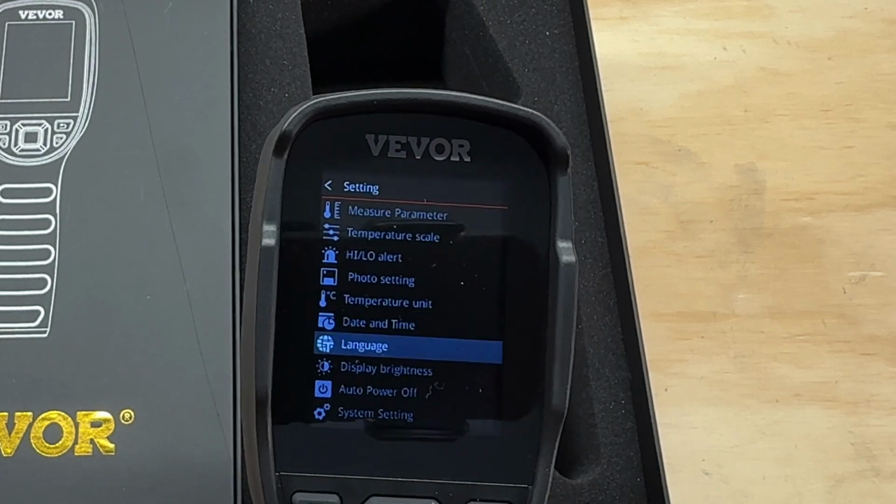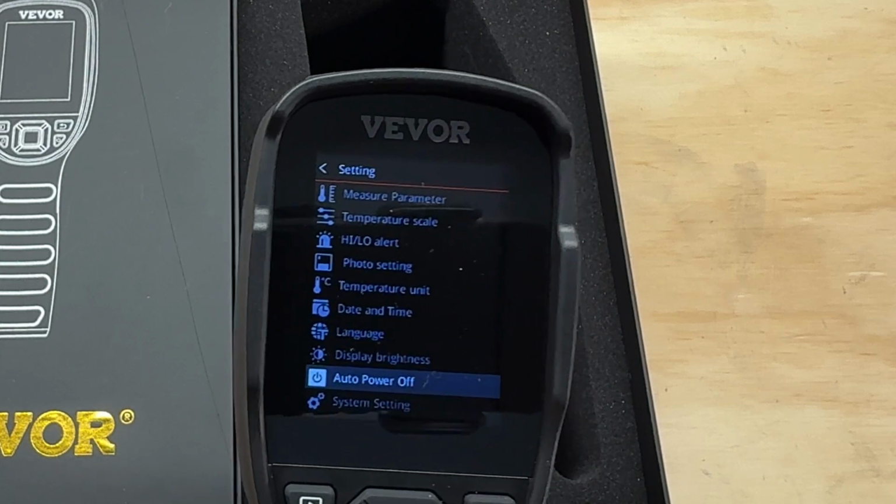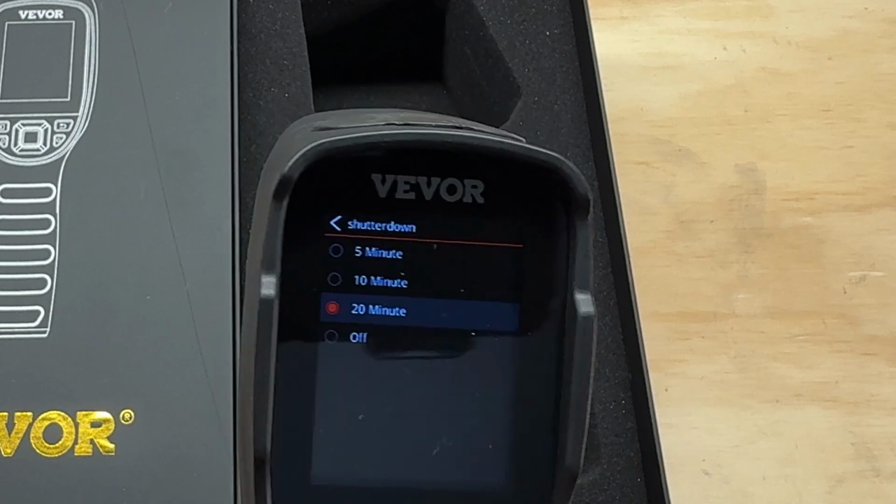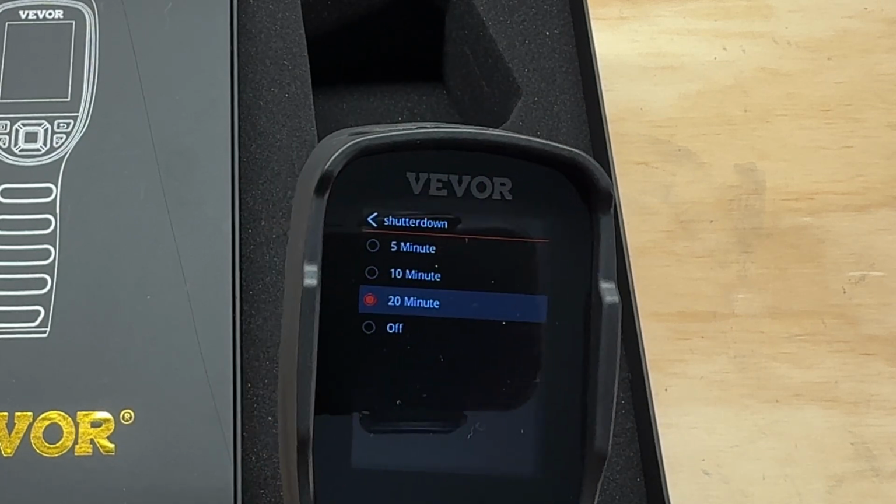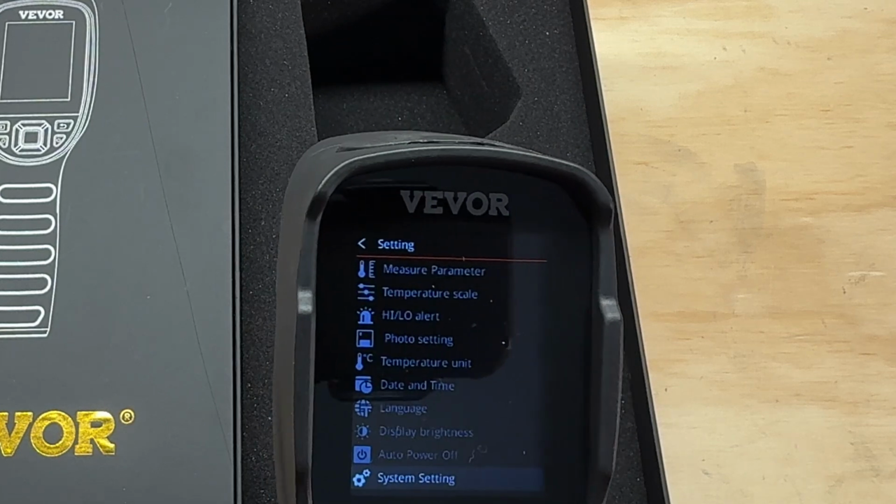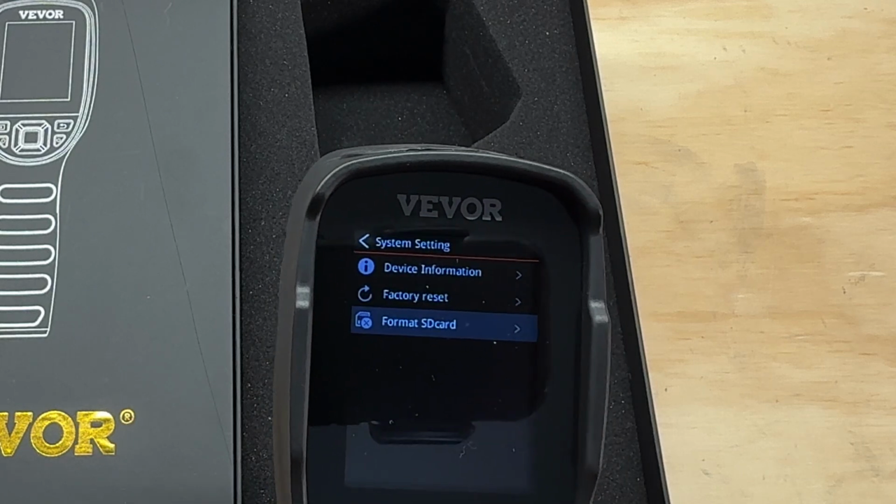Time and date, the language. You can adjust the display brightness. You can turn off auto power off, so basically it turns itself off after a certain time. Currently it's set for 20 minutes by default. You can do 5 minutes, 10 minutes, or 20 minutes, or you can just turn it off. And then system settings, you can get device information, you can do a factory reset, or you can format your